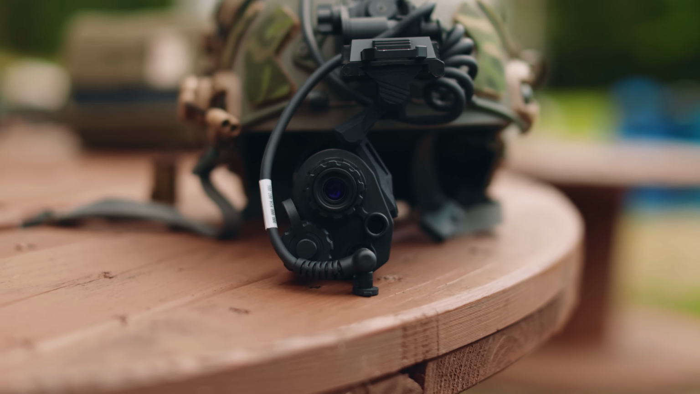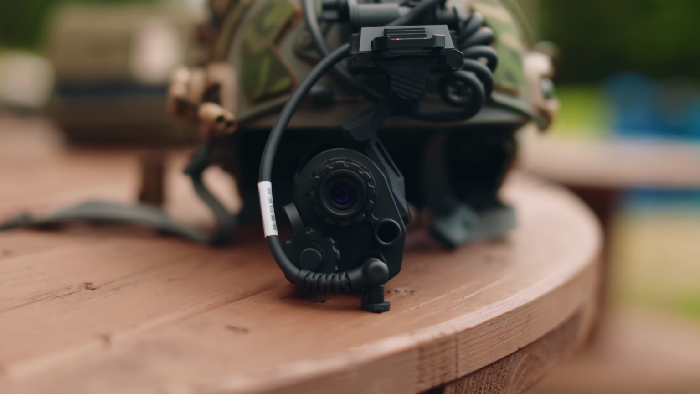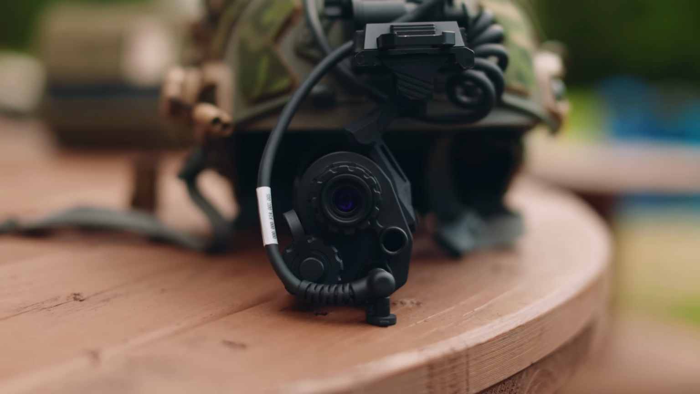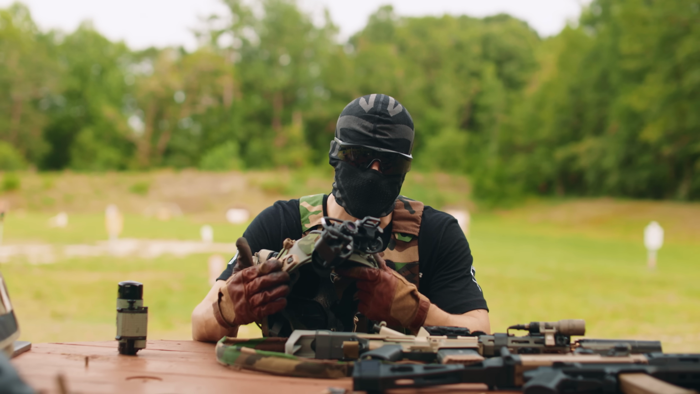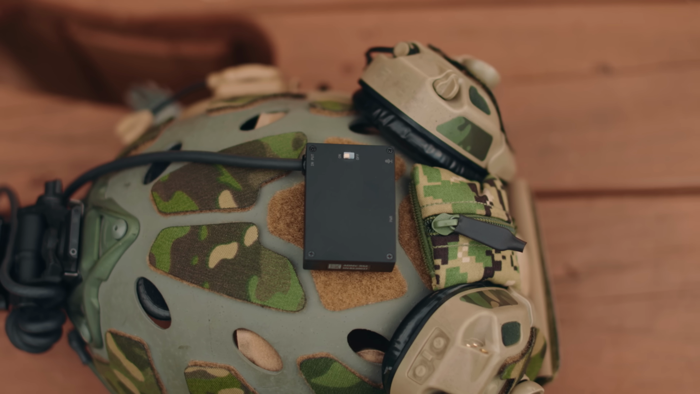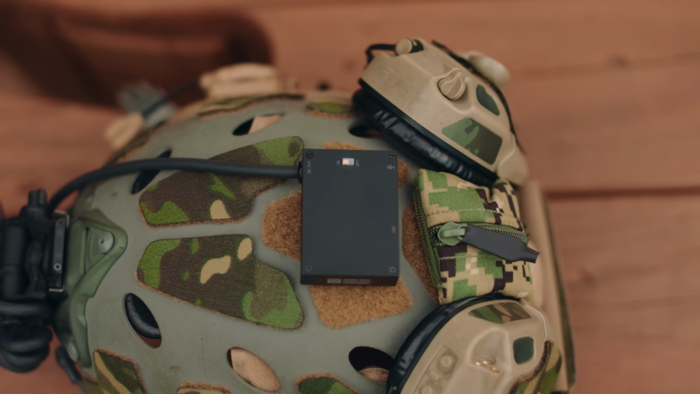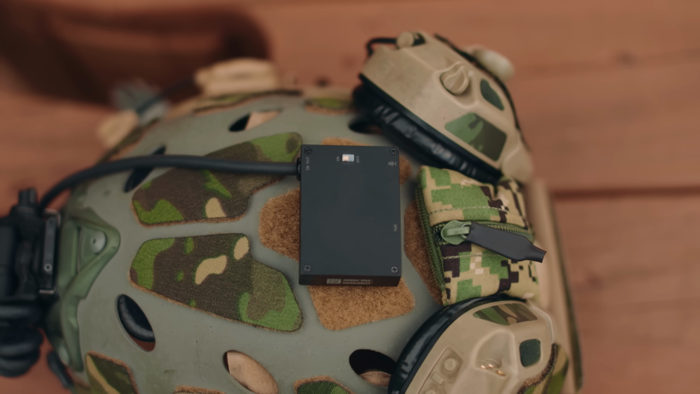Now, there are two options that ADNV makes. They make one that's a little bit more pricey than this. I think it's closer to like $3,000. This one is right around $2,000. I think it's $1,800. And then we've got the digital recorder, which is required to be able to film and record and store footage from this device so you can look at it, or if you're shooting competition or something, that's how you do it.